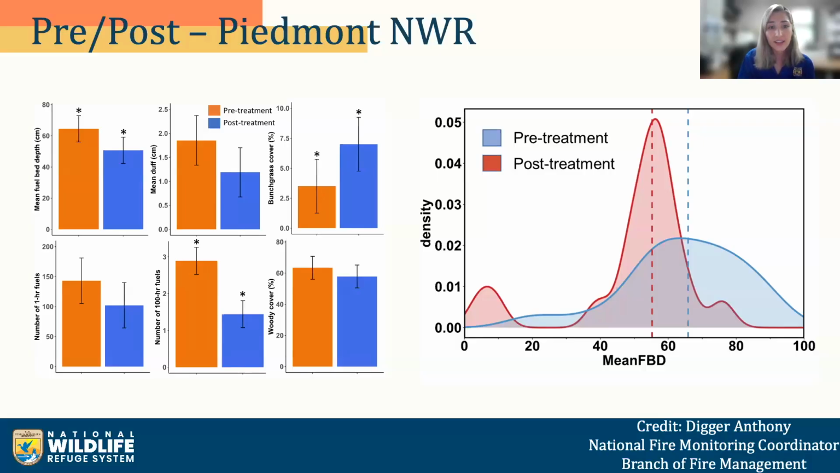If you're looking at the dotted lines, those are the average heights. So it is clear that the fuel bed was reduced, and we are able to quantify that for the manager, so it's able to capture whether the burn objective was met or not. Or the values can be shown to a congressman or the general public to show that we are reducing wildfire risk.